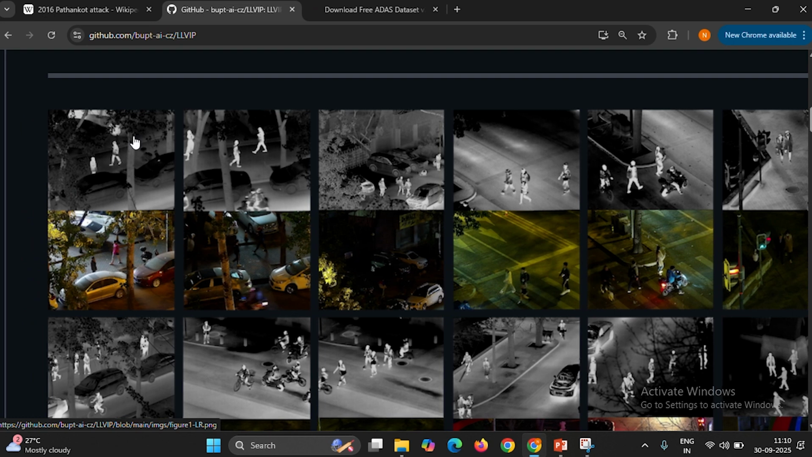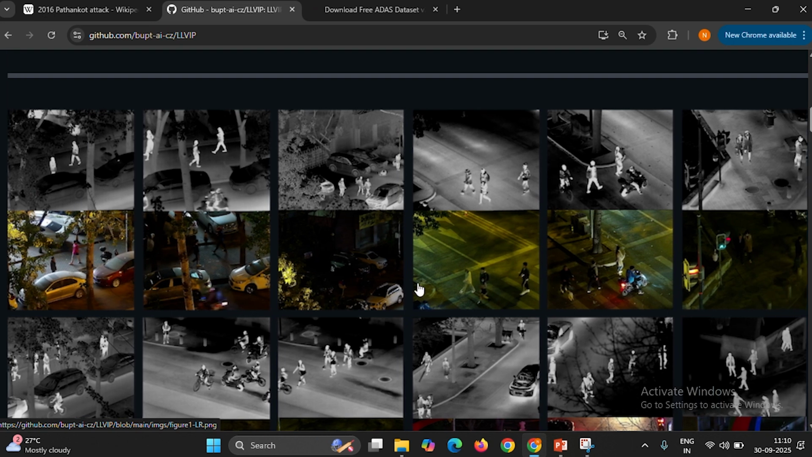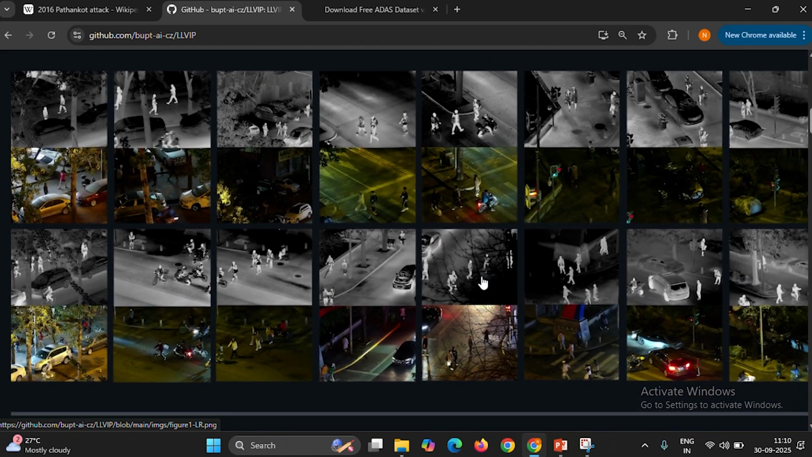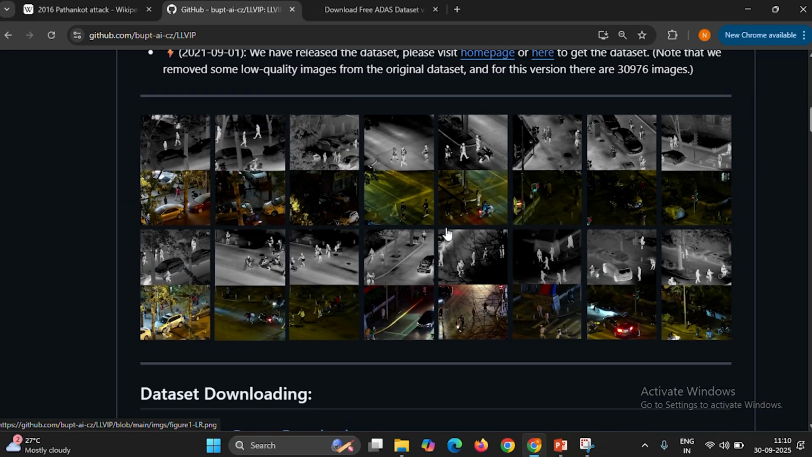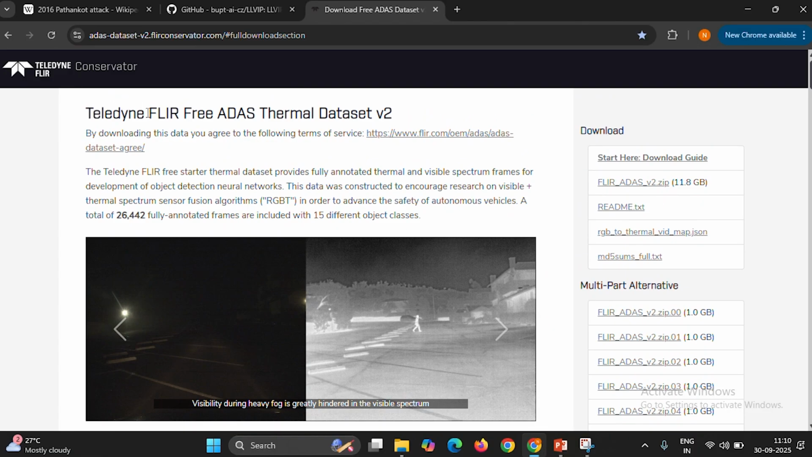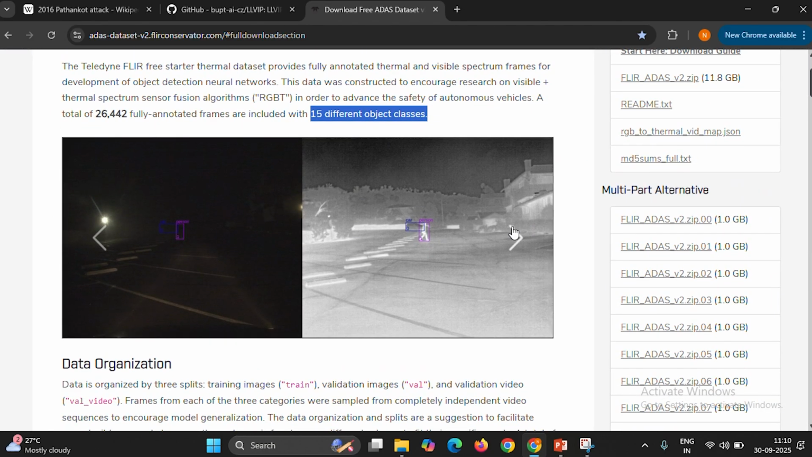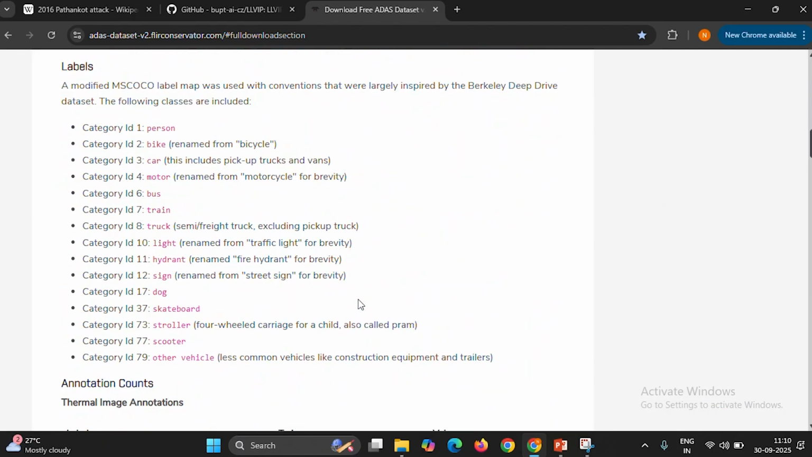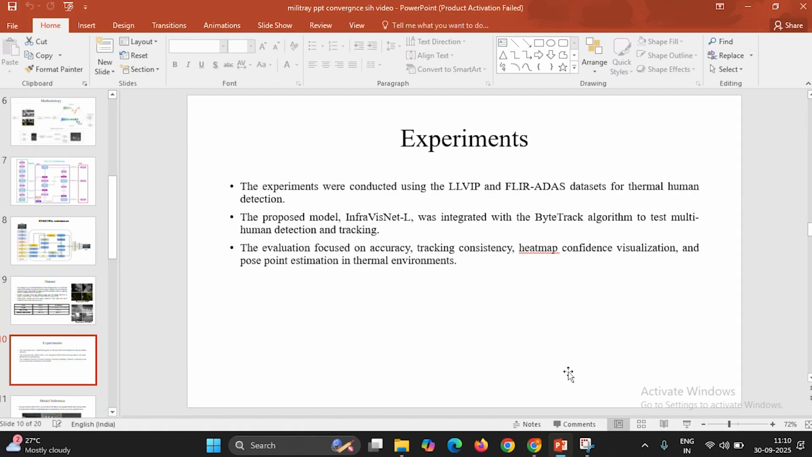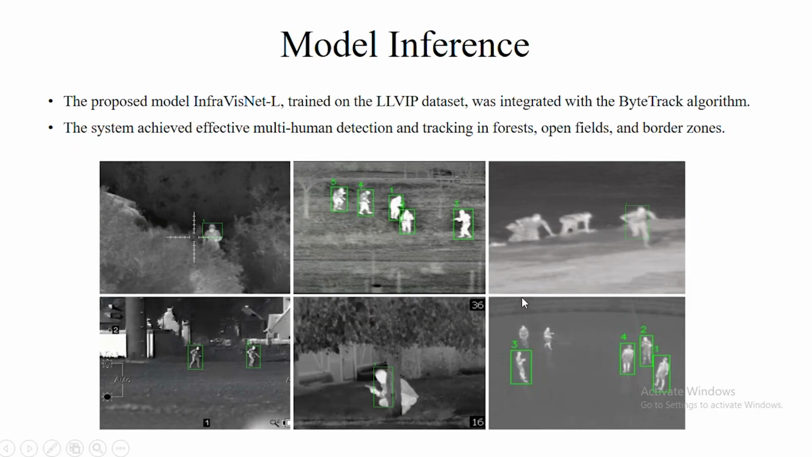Every image has two corresponding images, the thermal and the same image in low-light night vision, so that the model can learn to capture humans in every domain. And for the FLIR radar dataset, this is the source. It is taken from the Teledyne FLIR data, and it actually had 15 classes, these are the 15 classes, but we have only used category 1, that is the class ID of the person. Several experiments were conducted to test the goodness and accuracy of the model.